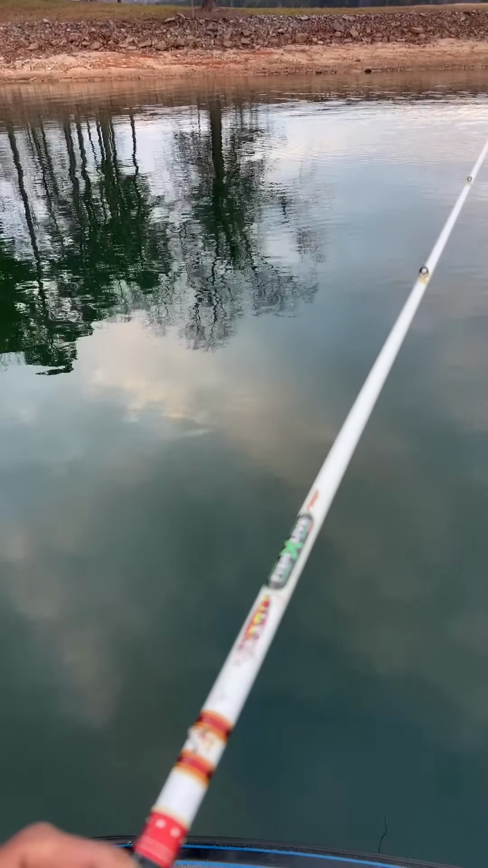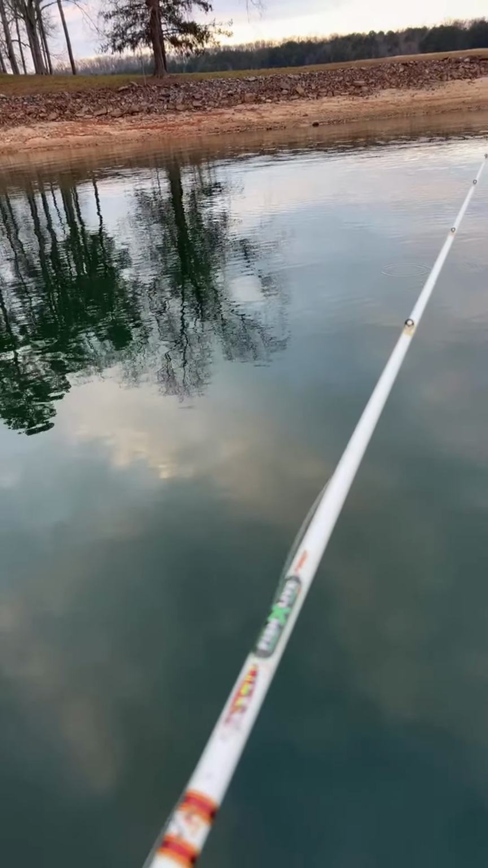Trying something a little different today. I wanted to come out and focus on finding bait fish. Uh-oh, wait a minute. Did I just see something?